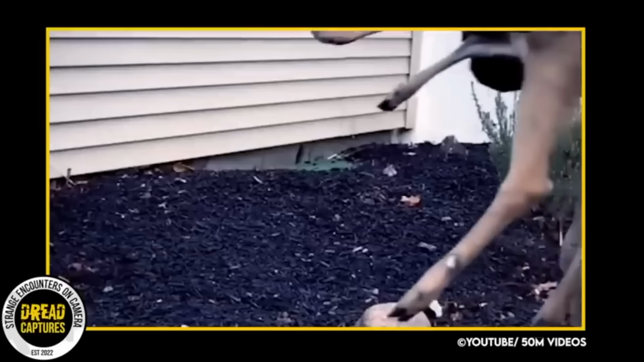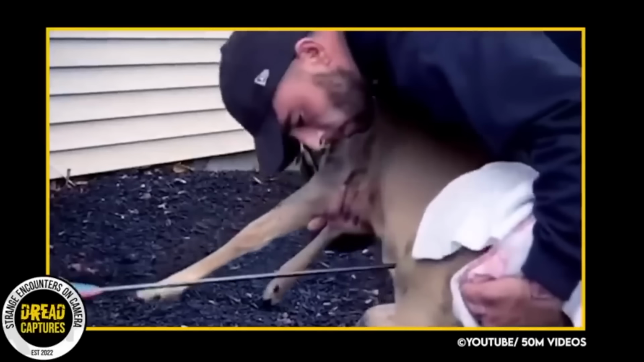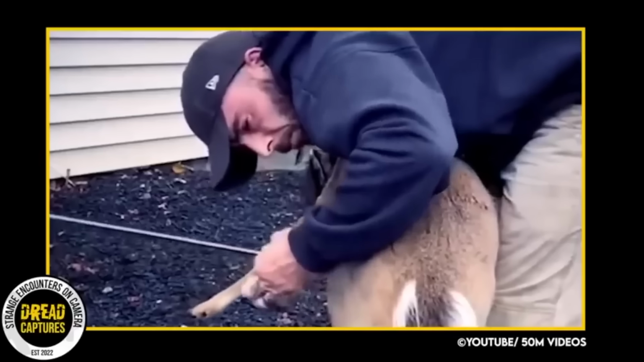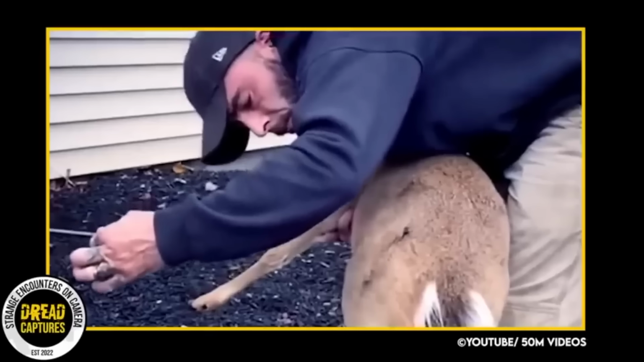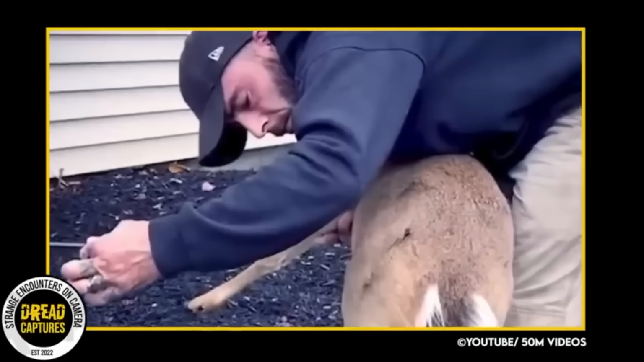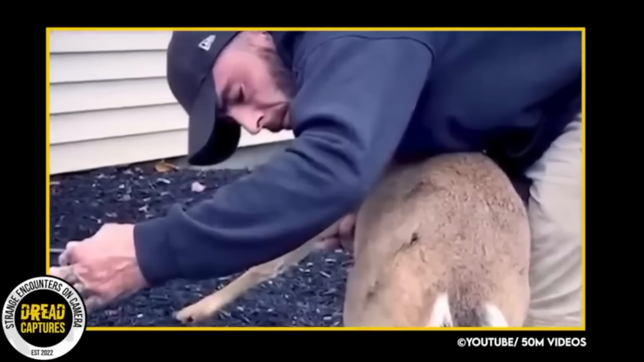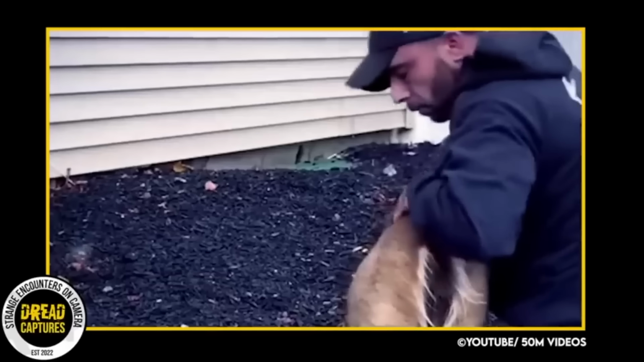The man was unaware that this deer had been the topic of the town conversation, but he sprung into action. And the deer, seemingly unfazed, was pretty lackadaisical about the whole situation. And luckily, the gentleman knew the arrow needed to be removed to help prevent infection or further complications. The man calmly approached the deer, covering its eyes to keep it calm.